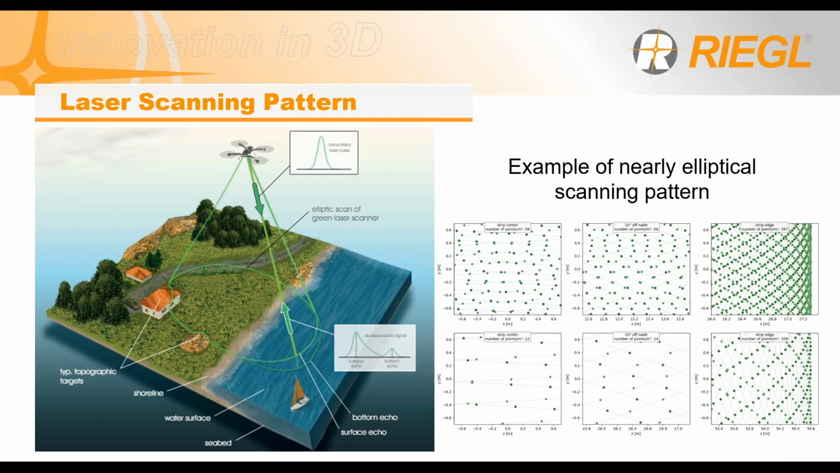To touch on the near elliptical scanning, this is quite a bit different from your nadir scanning. Your field of view isn't quite as large. However, you will have it cross over twice just because it is an elliptical scanner. This is going to come into play for your actual flight planning.